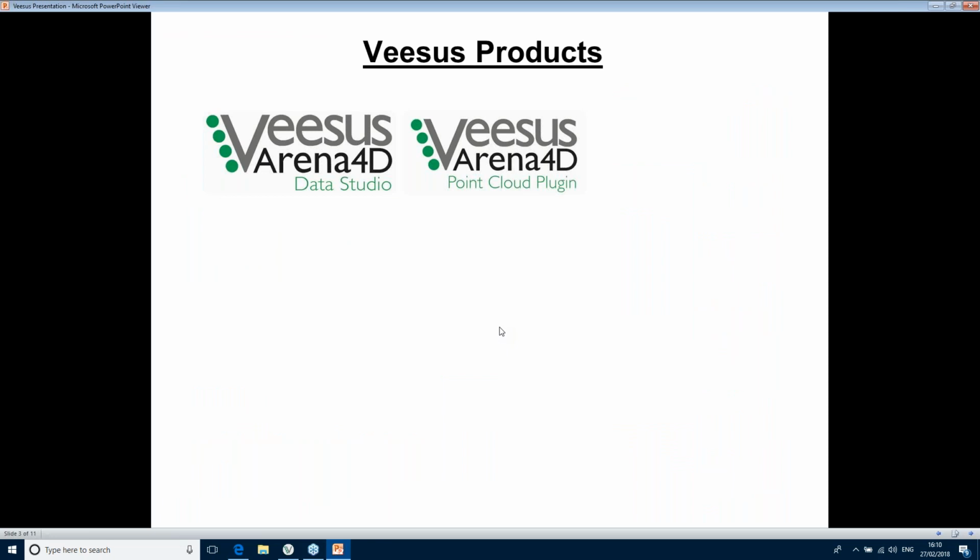So Data Studio was the first one. Then we took the engine out of here, the point cloud engine, and we made this plugin, this point cloud plugin. We weren't sure what we were going to do with it, but then we saw an application called Rhinoceros, which, if you're not familiar with what that is, is a CAD, computer-aided design package, similar to AutoCAD, but it's got a different price point.